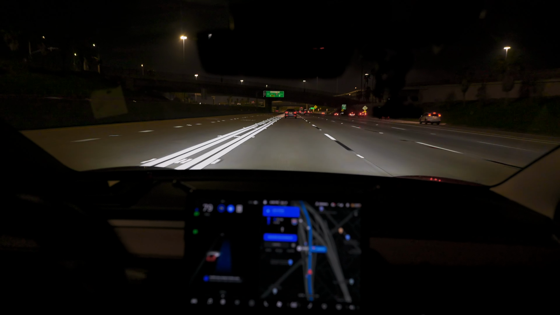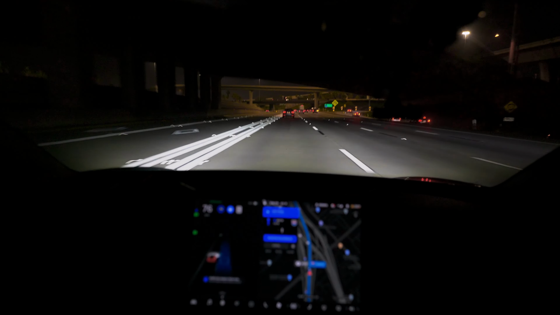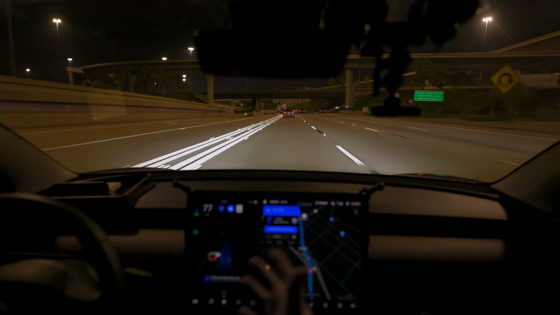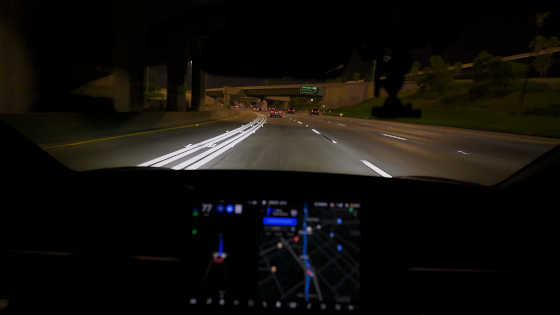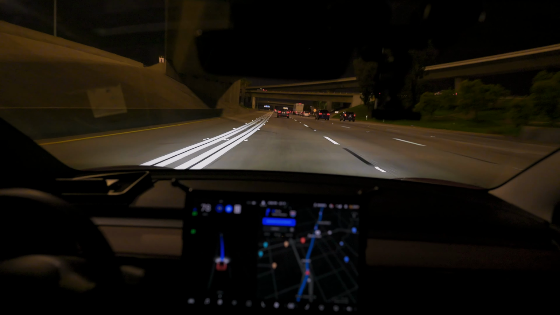We're going 78 miles an hour on a cruise control setting of 79. The Autopilot system wants to get into the right lane for some reason, even though this lane is going pretty fast and there's really no traffic whatsoever. So I'm going to go ahead and cancel that auto lane change, or cancel the Navigate and Autopilot lane change. We're just going to stick into this lane.